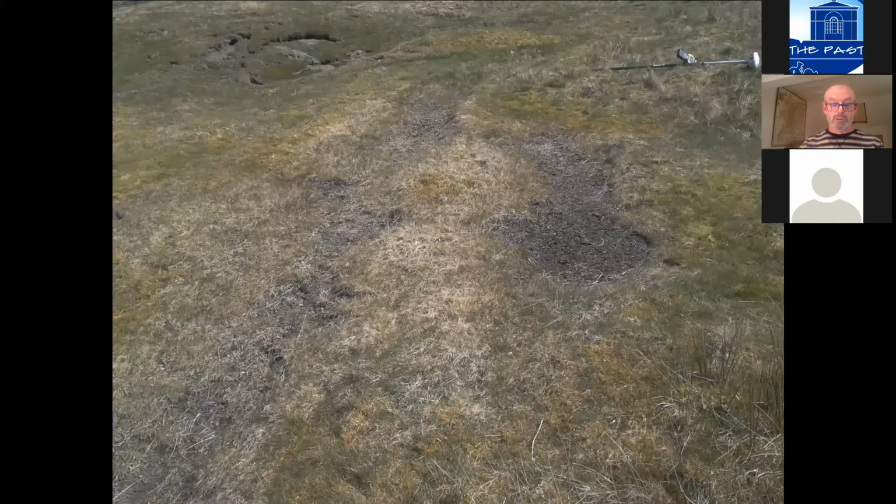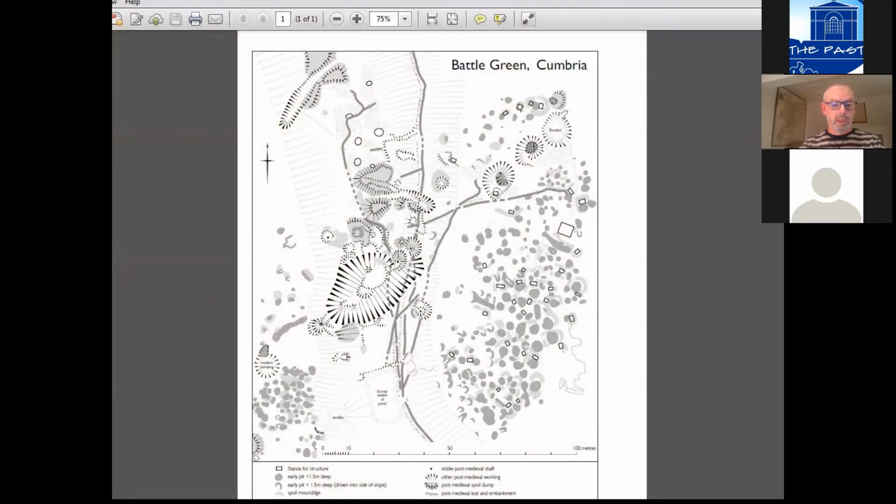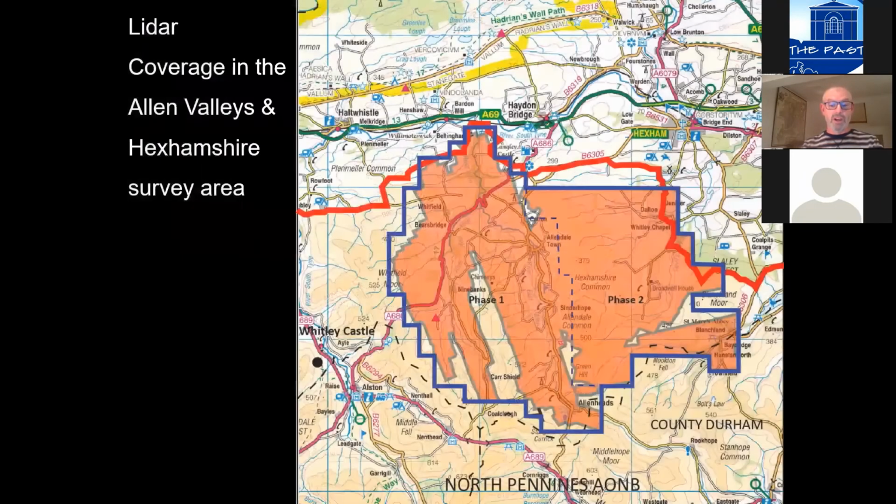And it's possible that this mining is medieval, but our suspicion is that it might even be Roman, which is the first time that sort of date of mining has been identified in the North Pennines. And again, we produced a conventional survey. It's debatable whether that was any more use than the LiDAR.